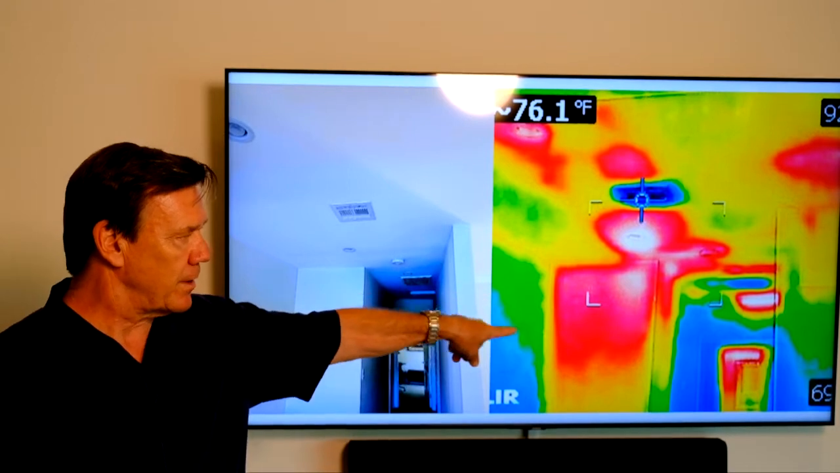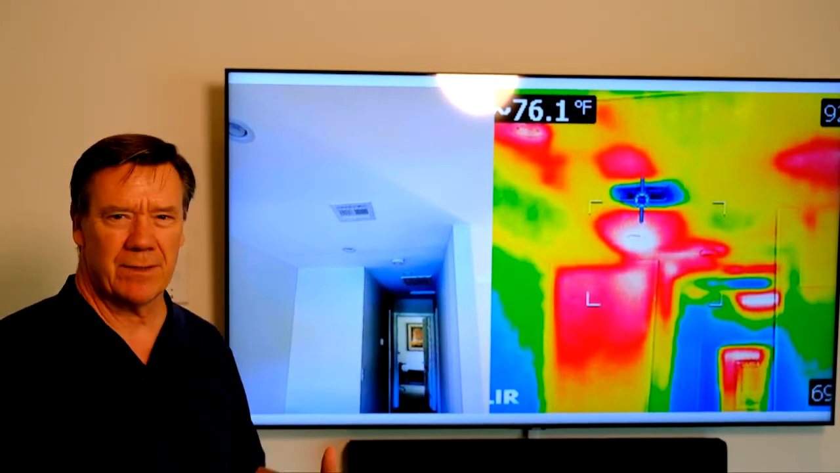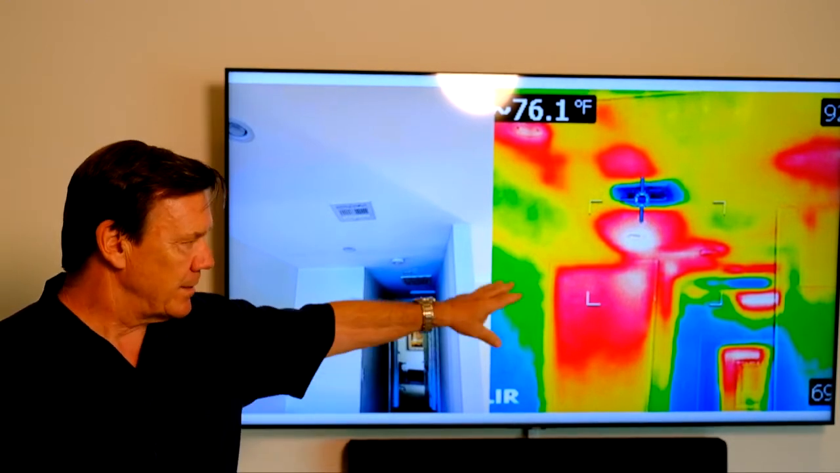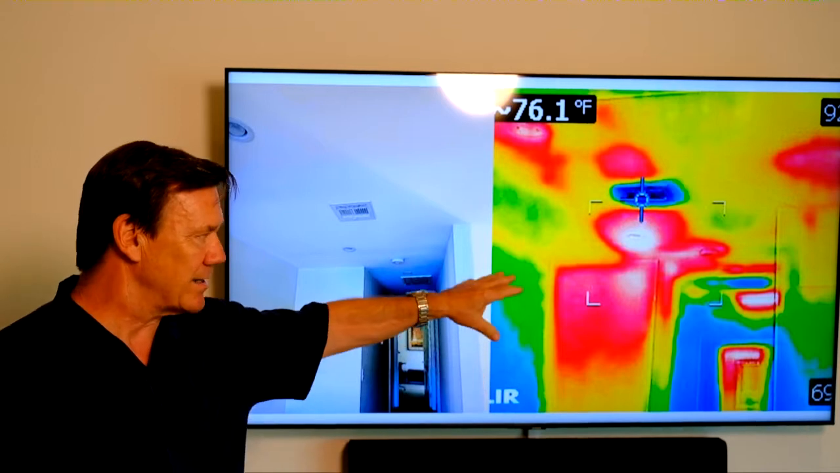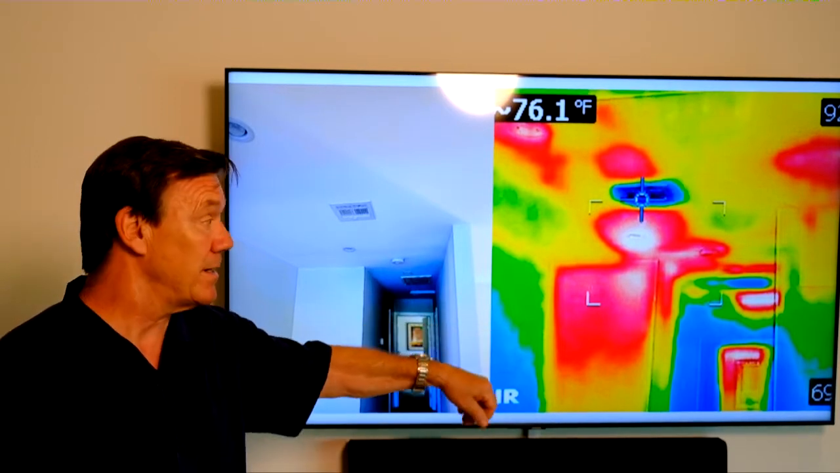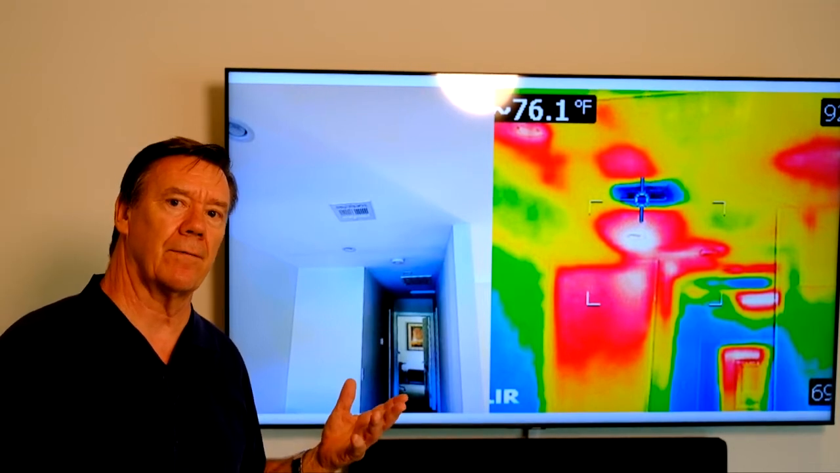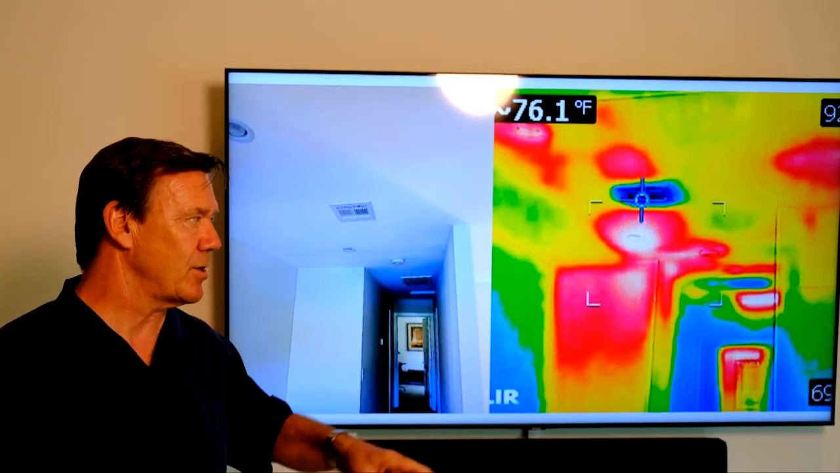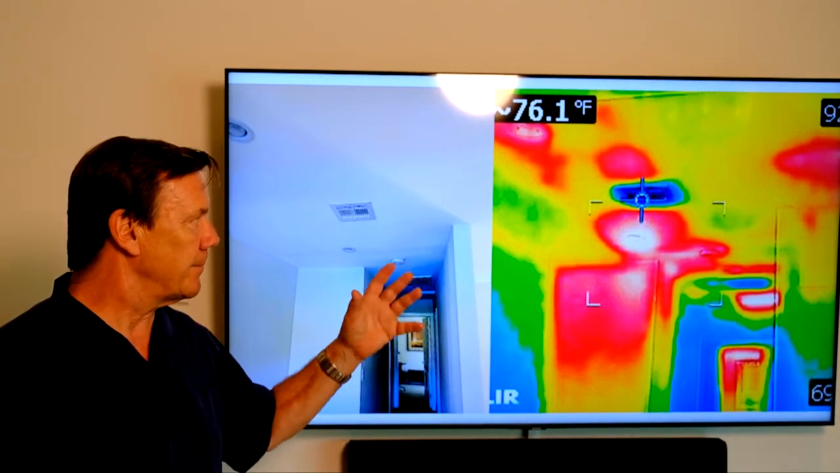Also, you notice over here that there's quite a bit of heat coming down this wall. So for whatever reason, maybe because of duct leakage in my house, this is under a bit of negative pressure, and so it's drawing that heated air from the attic down inside that wall. That's an interior wall there actually, a bedroom wall. And then you also notice that on the far end of the hallway, there's an attic access hatch that is non-insulated as well. So in any event, again, more missing insulation in the attic.